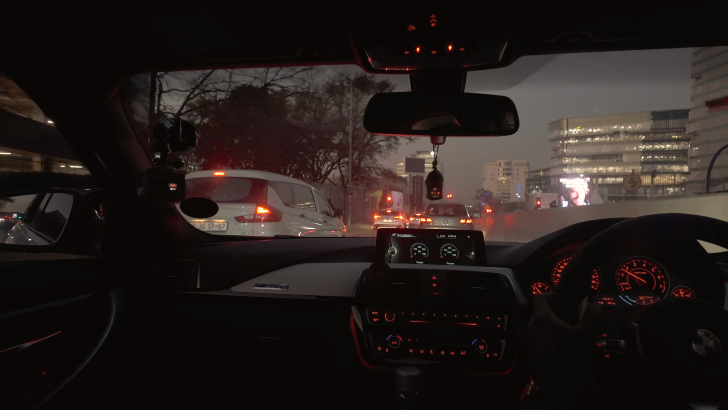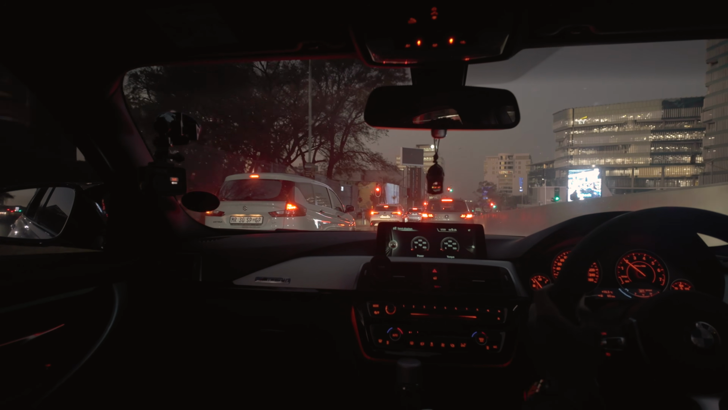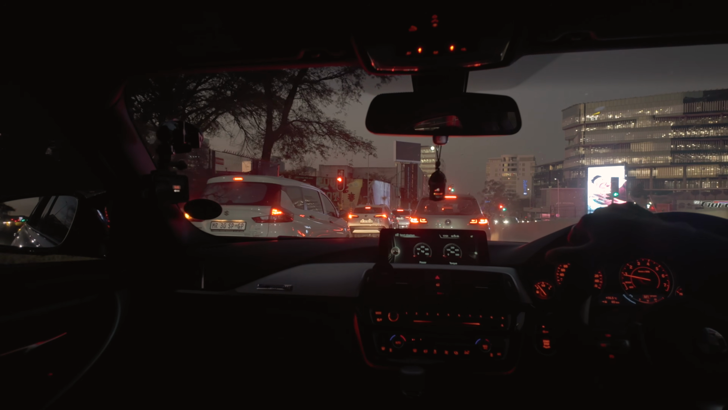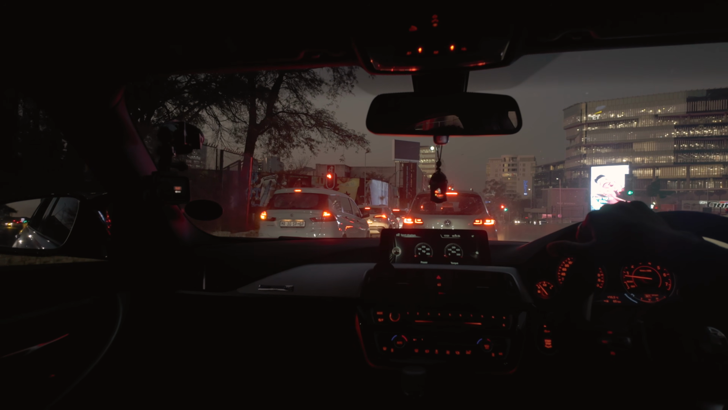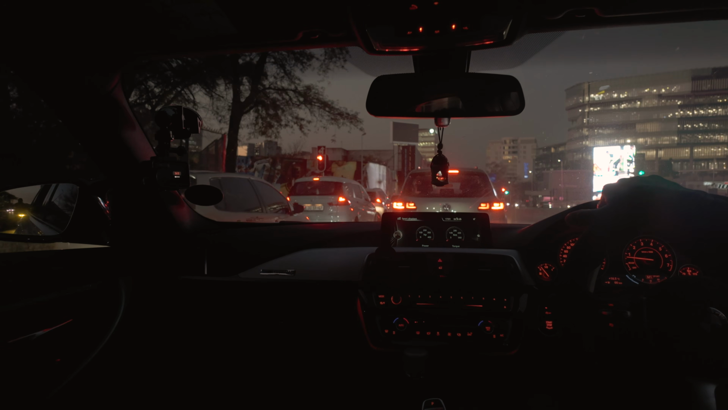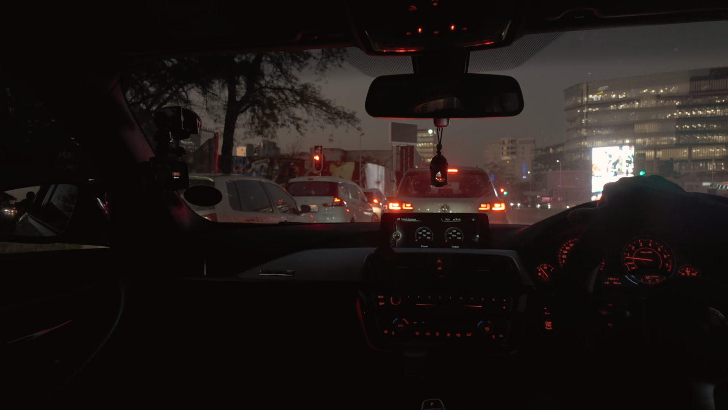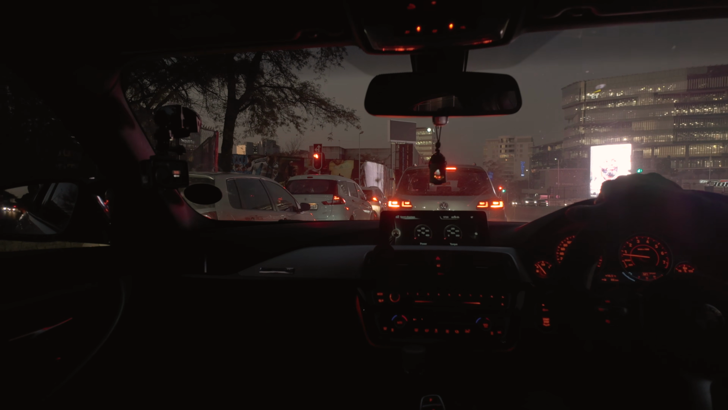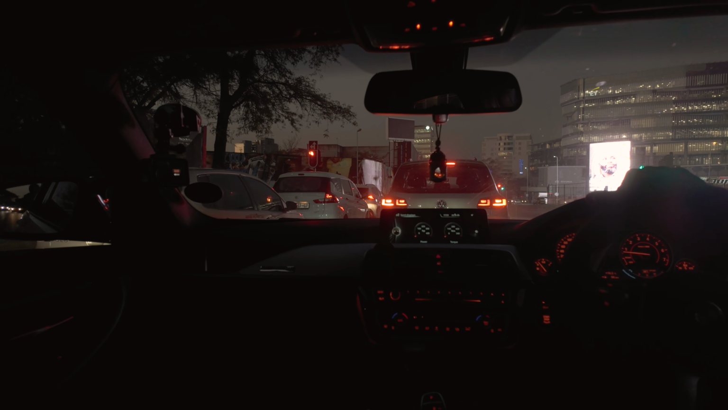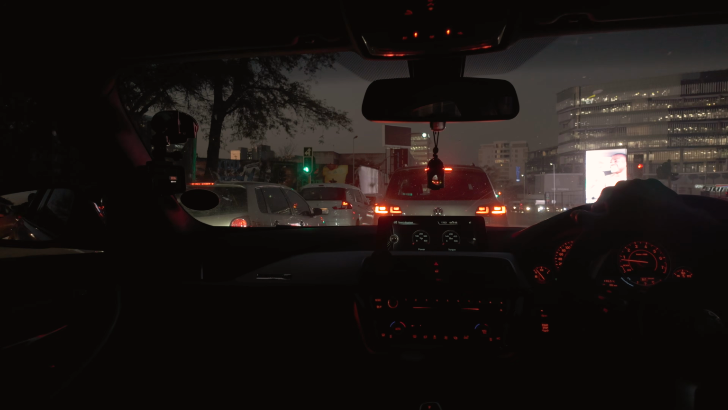What the fuck? This is Sandton, yeah. And the pops are so loud, bro. And I still have the stock downpipe. Imagine without it, bro, like imagine with a decat. Yo, swear.